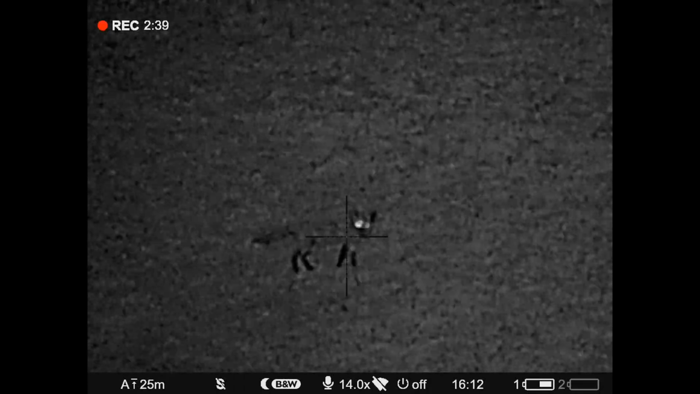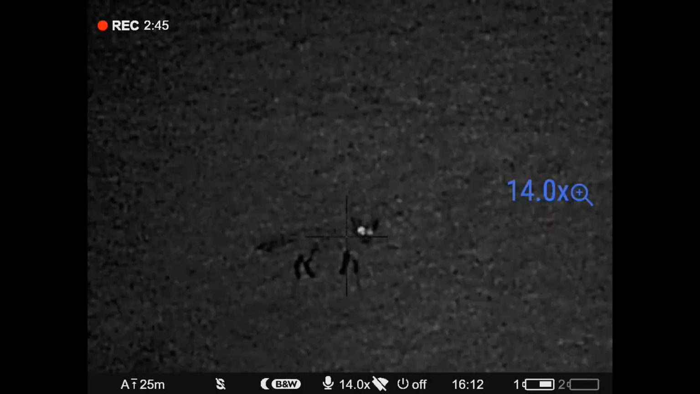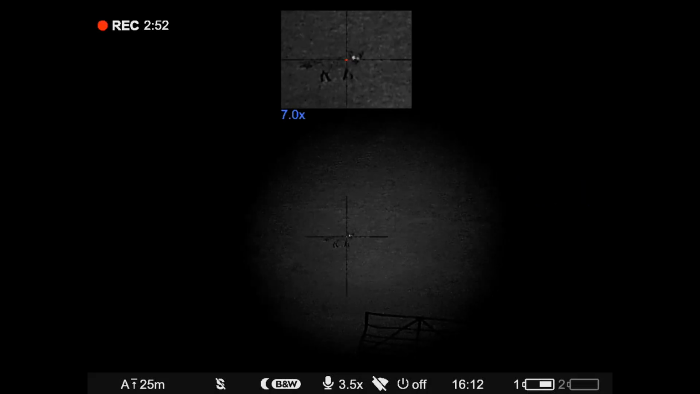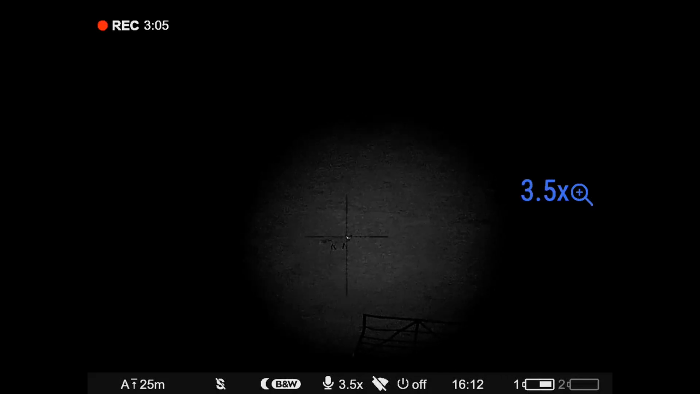So nice and easy to shoot that, nice and clear identification on that at 120 meters with 14 times mag. I would probably be using that with the picture in picture mode, like so. So there, 3.5 times in the main screen, 7 times picture in picture, and then 14 times picture in picture. Okay, so I think that's enough with that one.